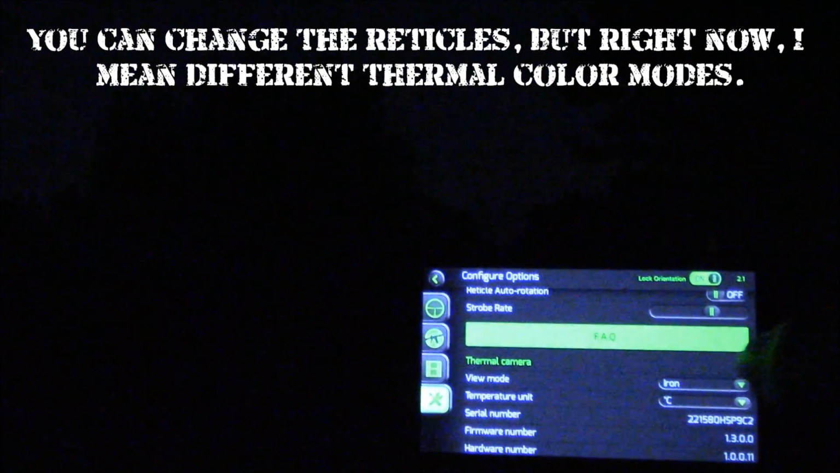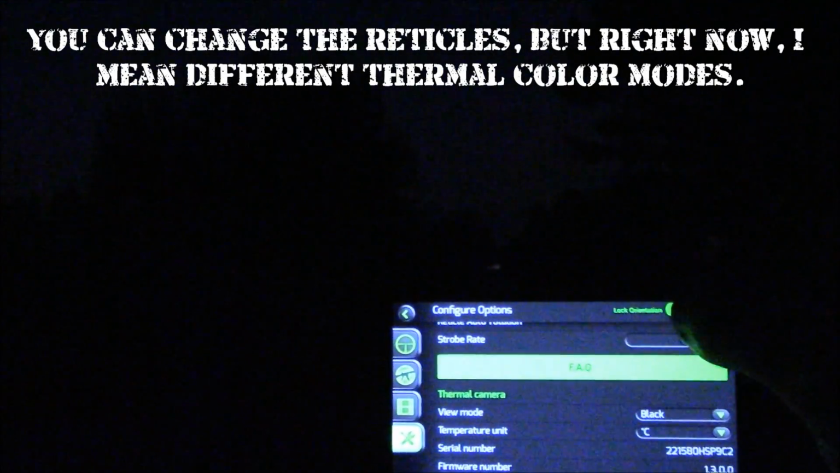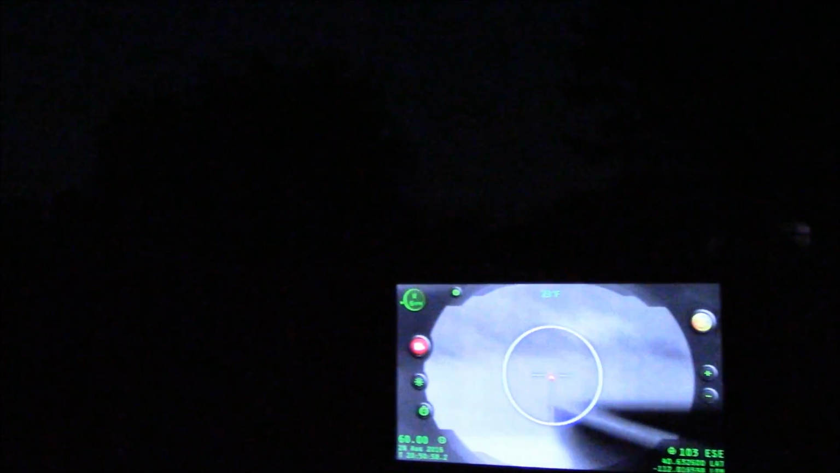We can do different reticle options, so we could turn on, let's do black hot mode. So now you can see where she is. Wave your hand again. So you can clearly make out that she is a very warm spot, in this case a very dark black warm spot against a very cool background. Now this is otherwise pretty much dark. I can't see her otherwise, but because of the thermal you can get a good image here.